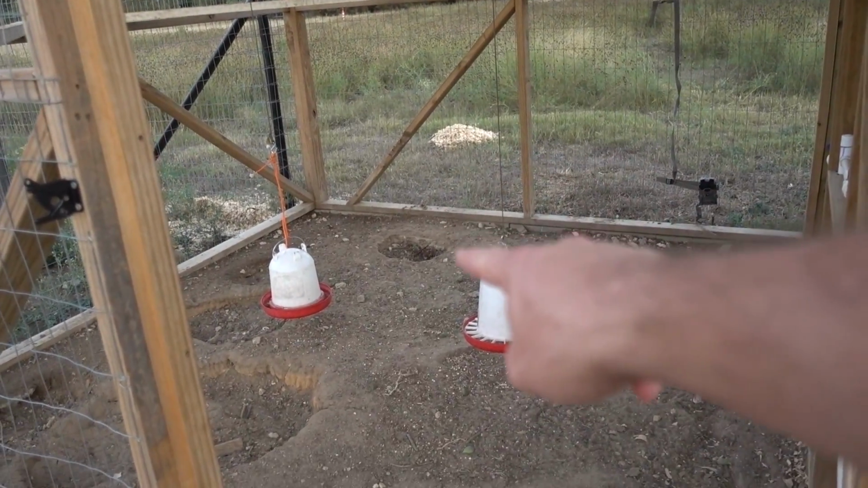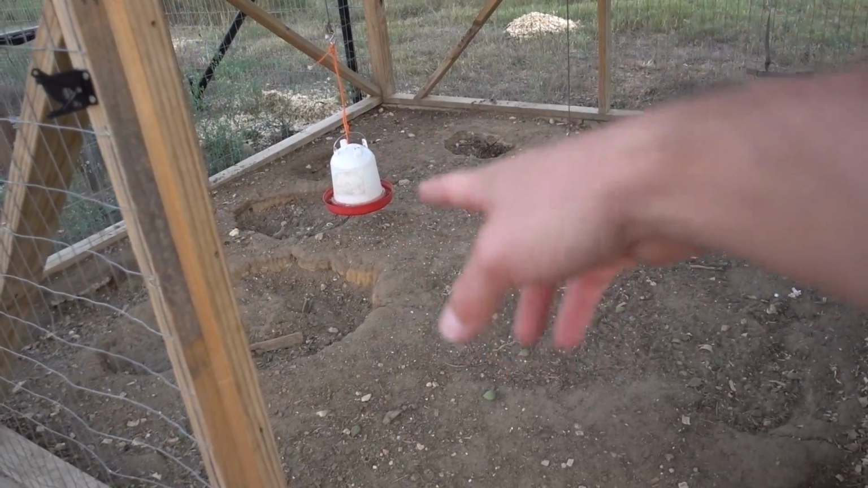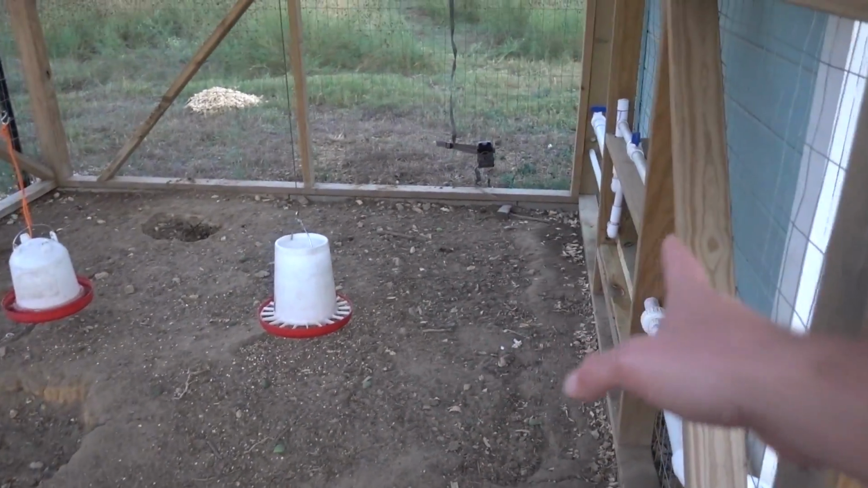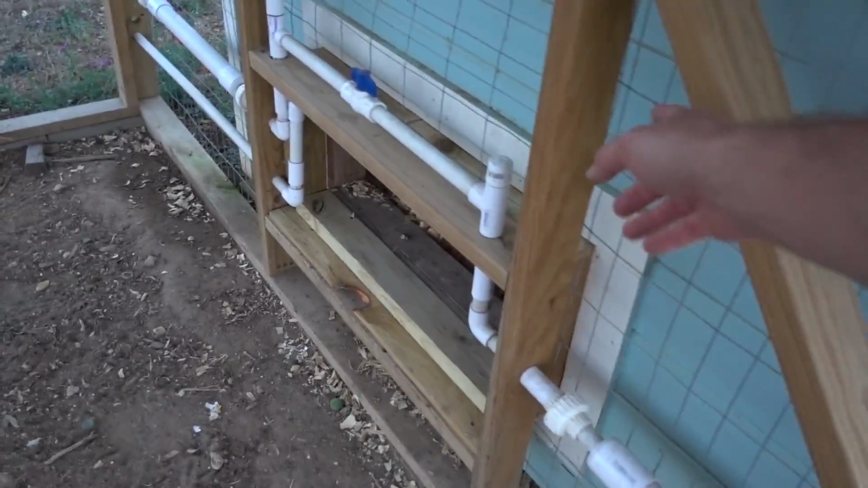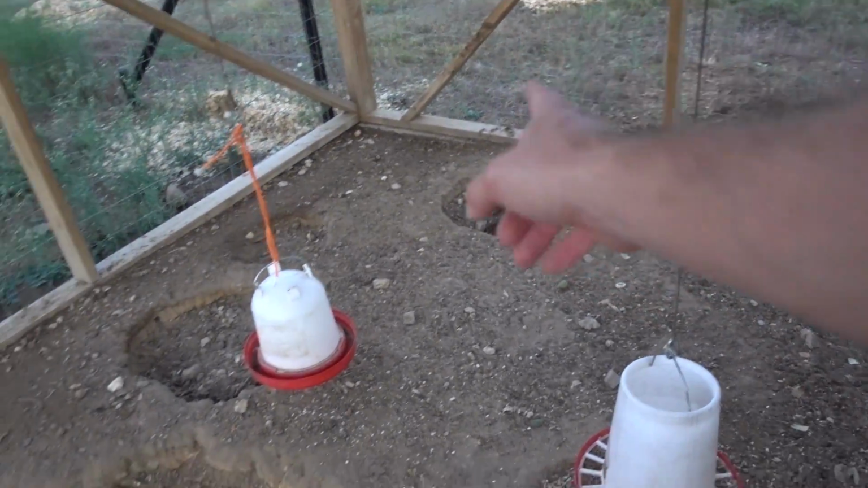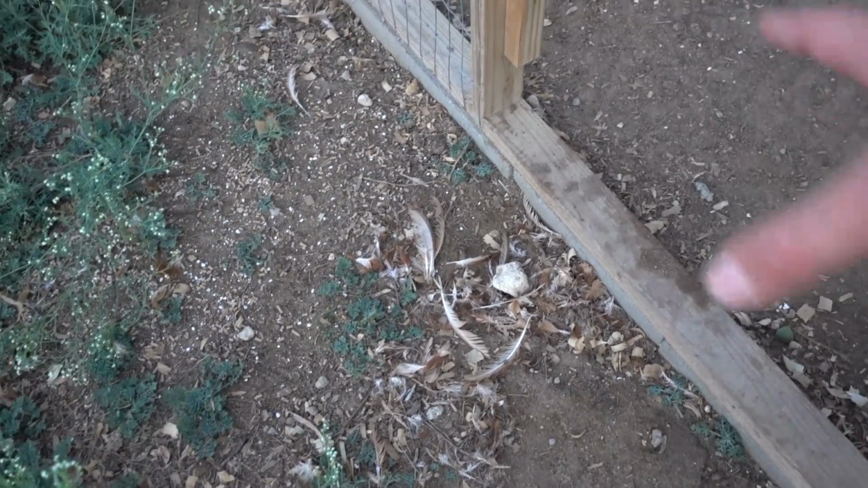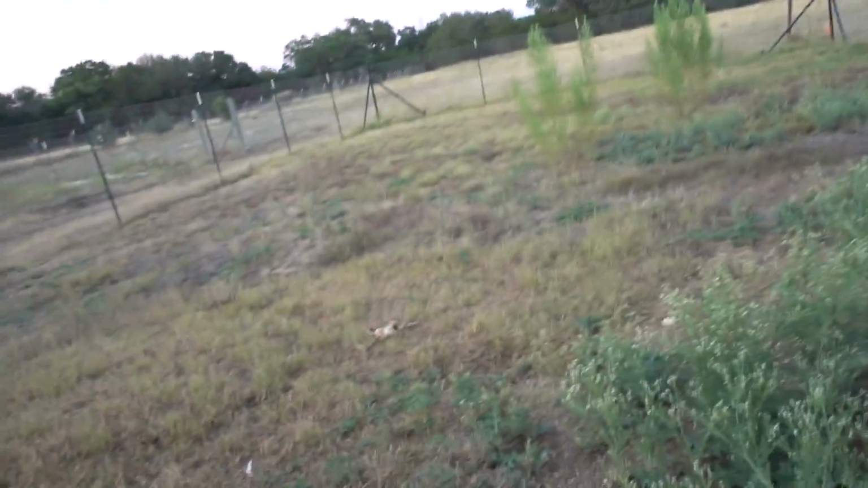Let me show you the chicken coop and show you the situation. Found a dead chicken in that hole. The chickens dig these little holes. They like to ruffle their feathers in them and stuff like that. So something had gone up in here, pulled the chicken out, eaten half of it, dragged it out here as well, ate another half of it. It ate a lot of it.